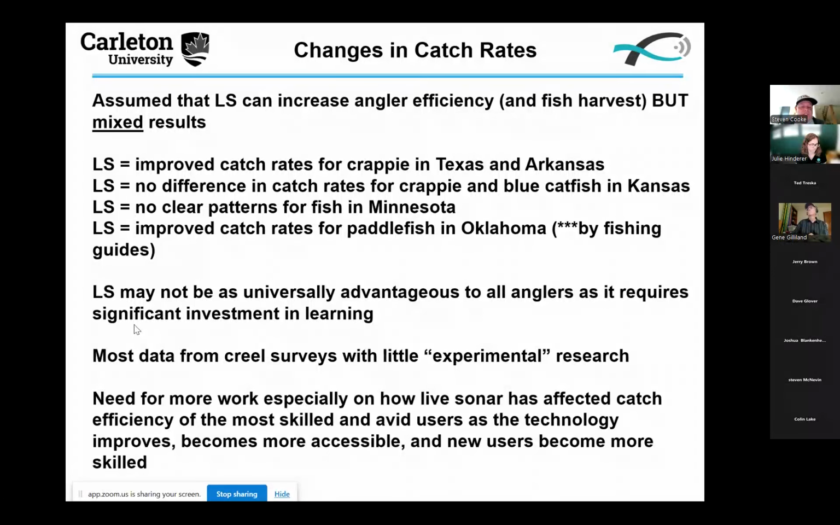Most of these data come from creel surveys. There's really very little experimental research. We aren't going out and randomly giving one angler a live sonar in the front of their boat and another one not. And along those lines, even if we did so, we'd have to train them on how to use it before it would actually be useful. So there's room for more experimental research here. It's just not easy to do. And certainly need to think about how things play out versus the avid angler and expert versus the average angler. Certainly as this becomes more accessible, we may expect some of those new users to become more skilled. So lots of questions in that space.